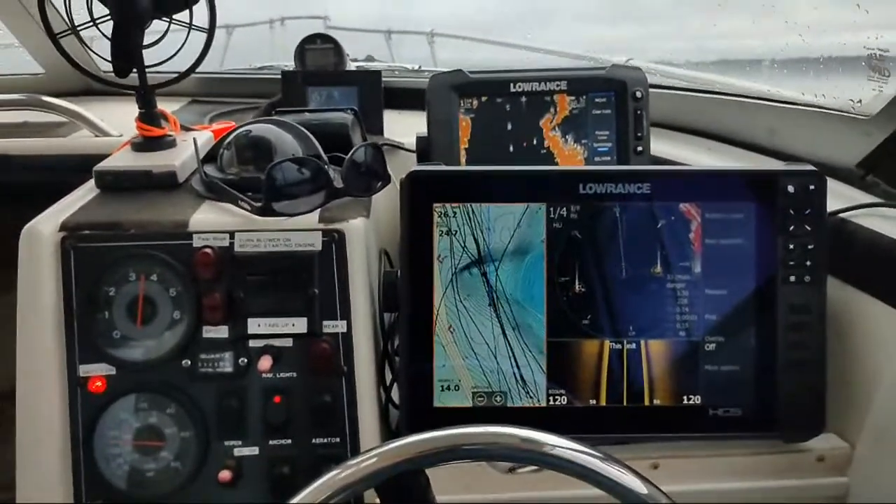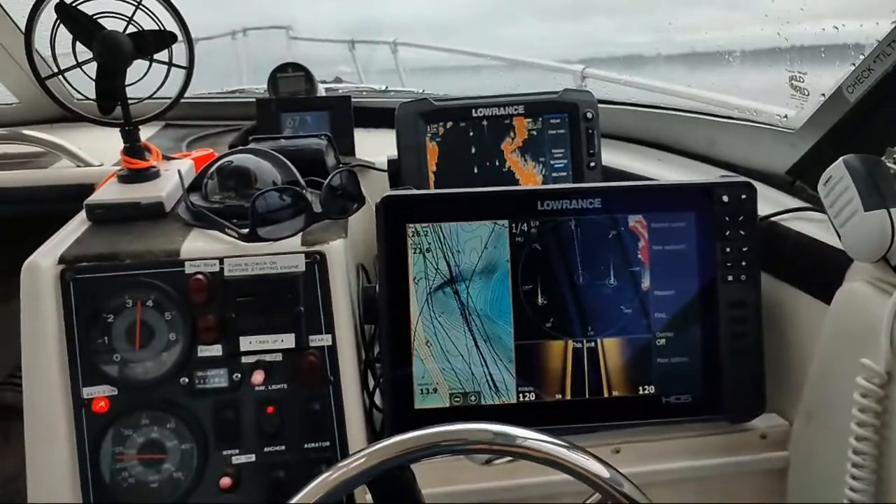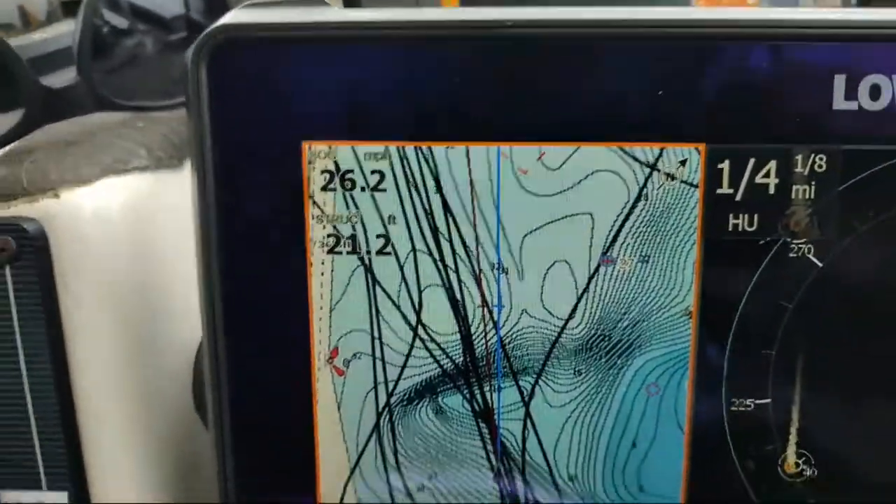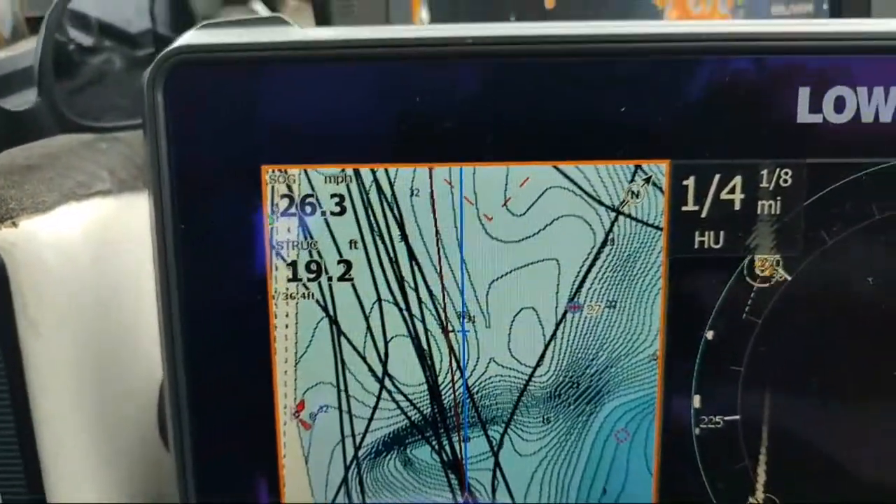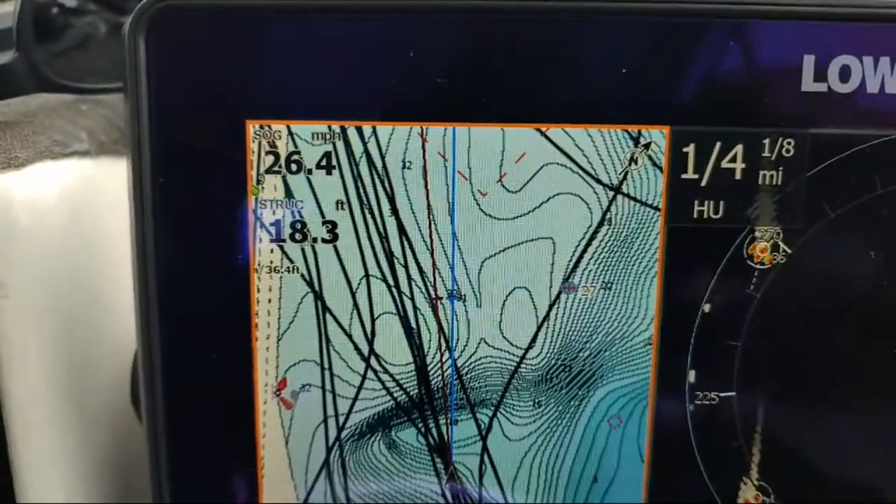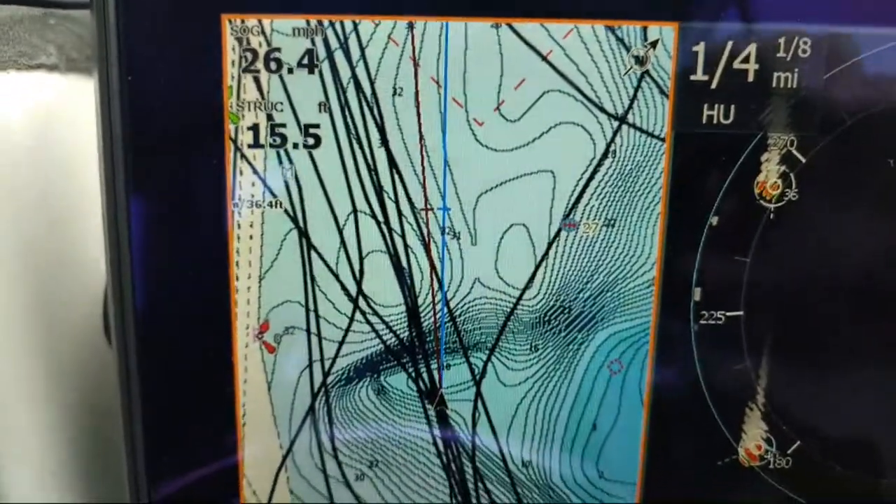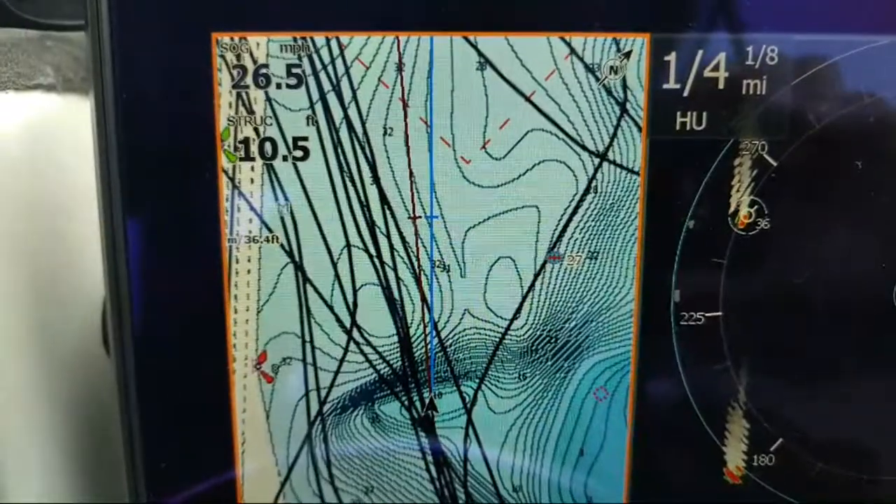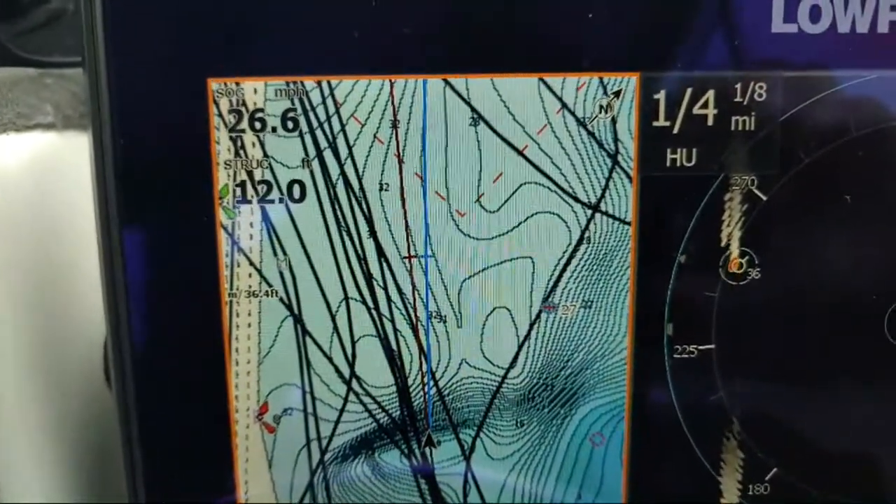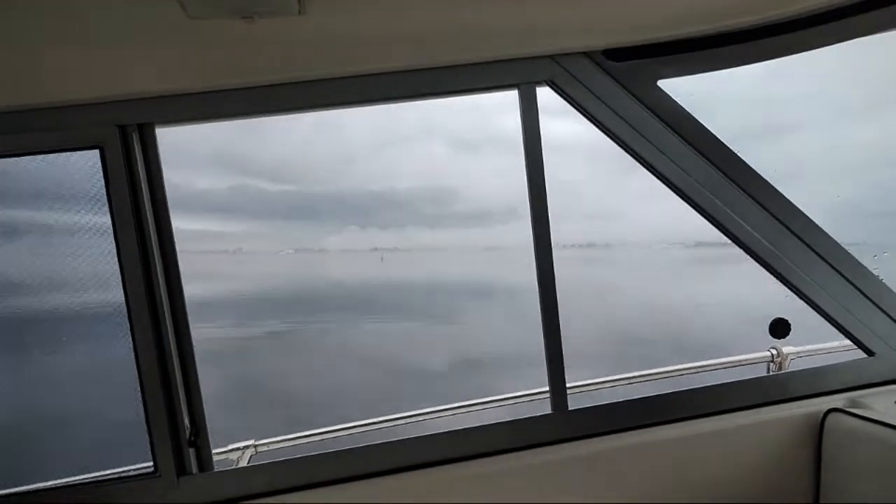All right, we're coming across the shallows now. Wow, big fog right here and there.